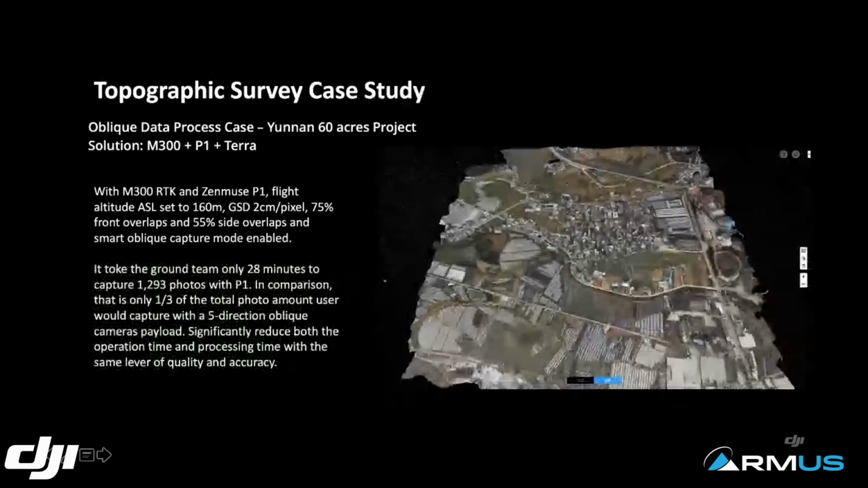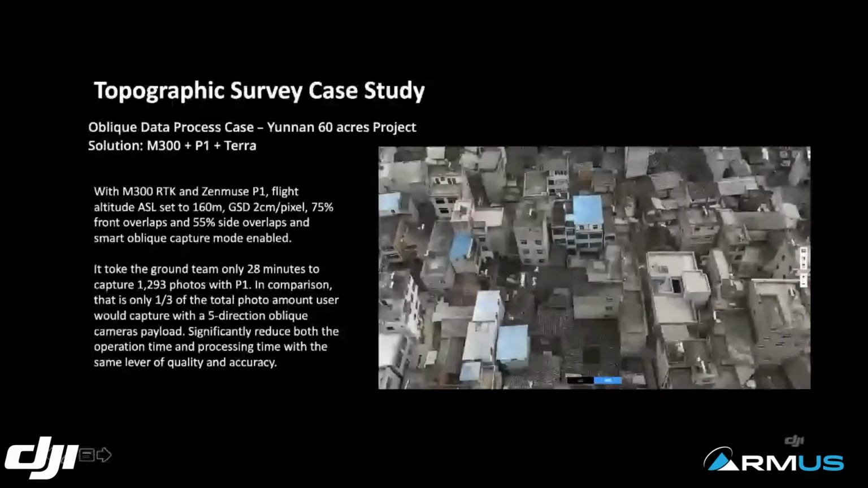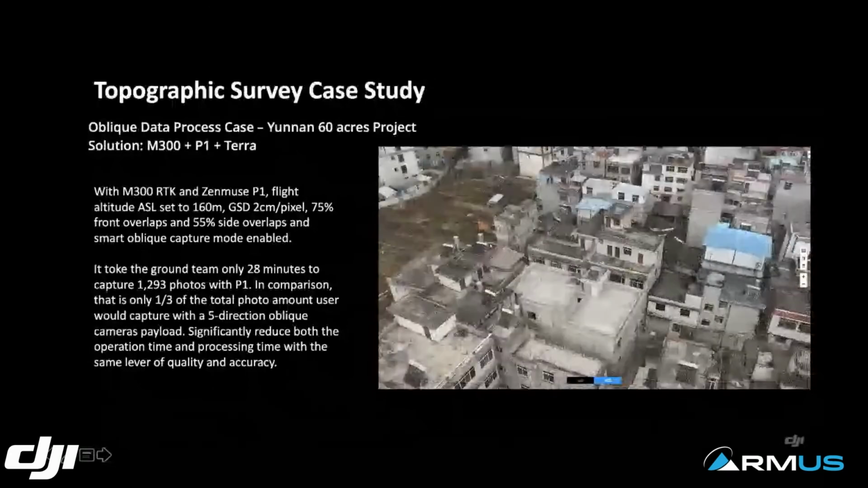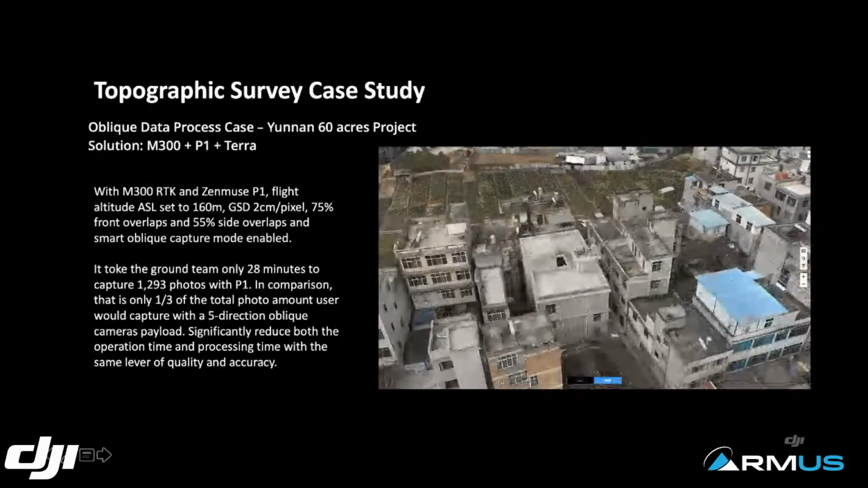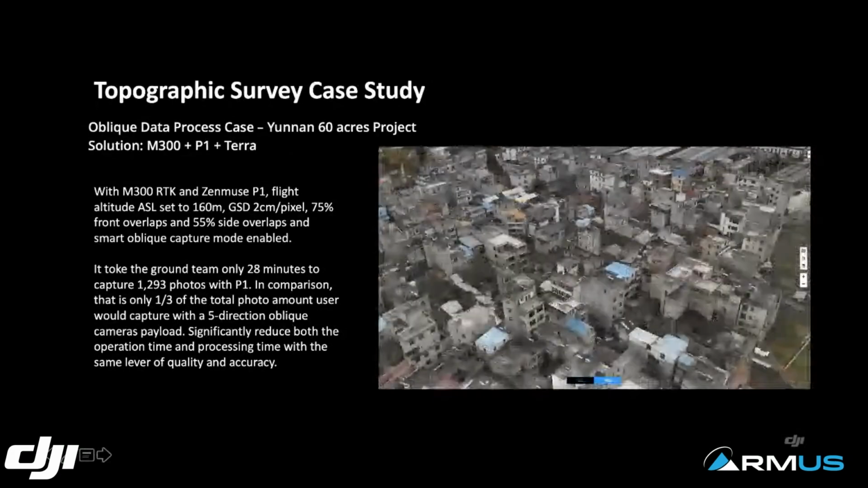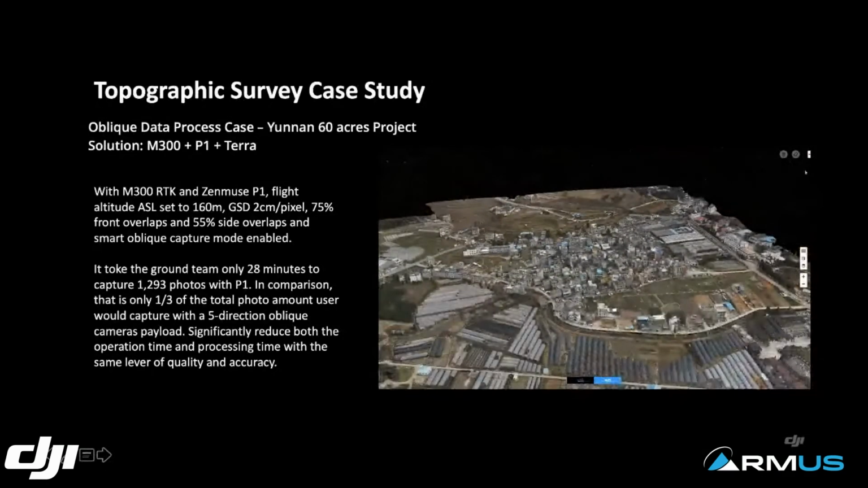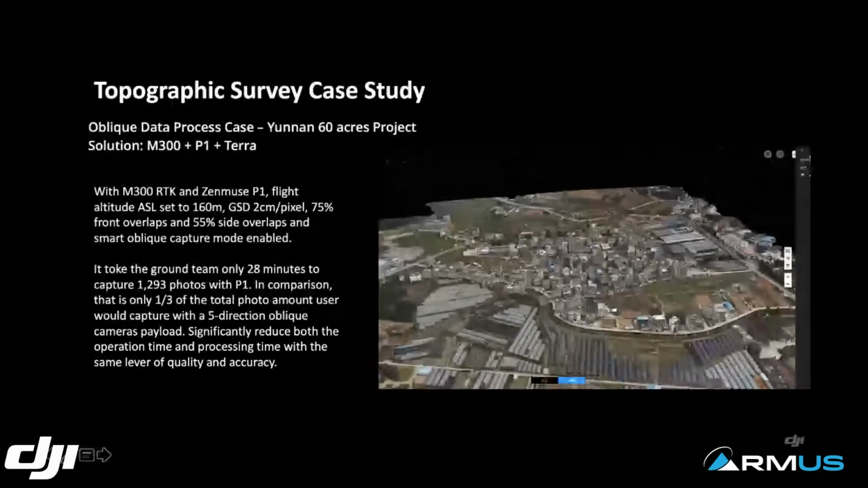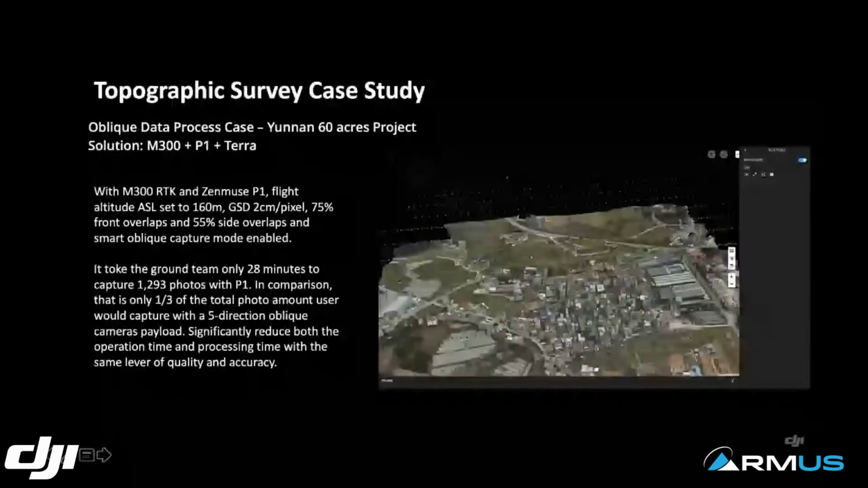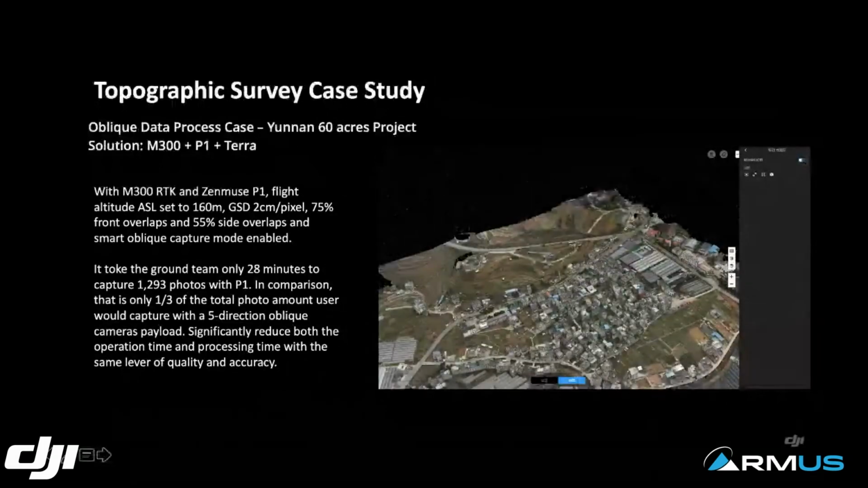This is another example. This is the one actually utilizing the smart oblique feature I just talked about. Pretty interesting, and we actually did a comparison between the P1 and another payload, the professional 5-direction oblique camera payload. Those payloads are used specifically for capturing oblique data sets. It's a payload with 5 cameras, one pointing directly to the ground, and 4 pointing in each direction.